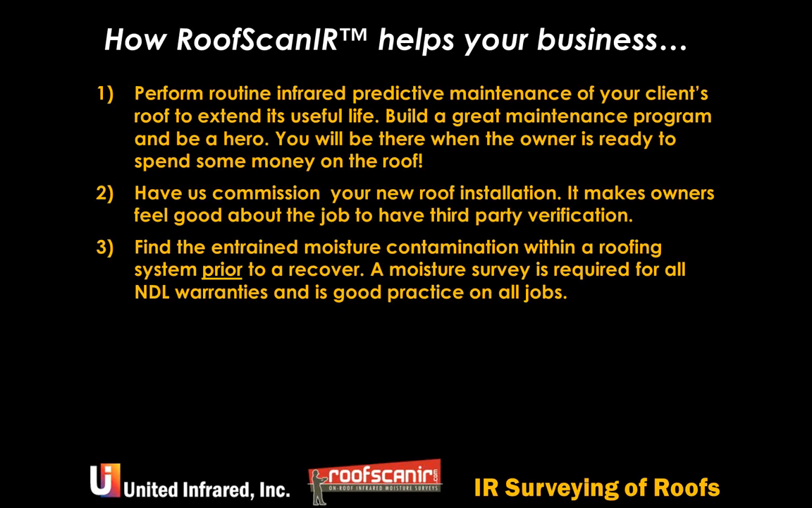So number 3 here is, if you find the moisture in the roofing insulation prior to the recover, then it's going to put some teeth in your warranty, and you're not going to get caught later with a wet roof. So let's put a little scenario together, Ben.